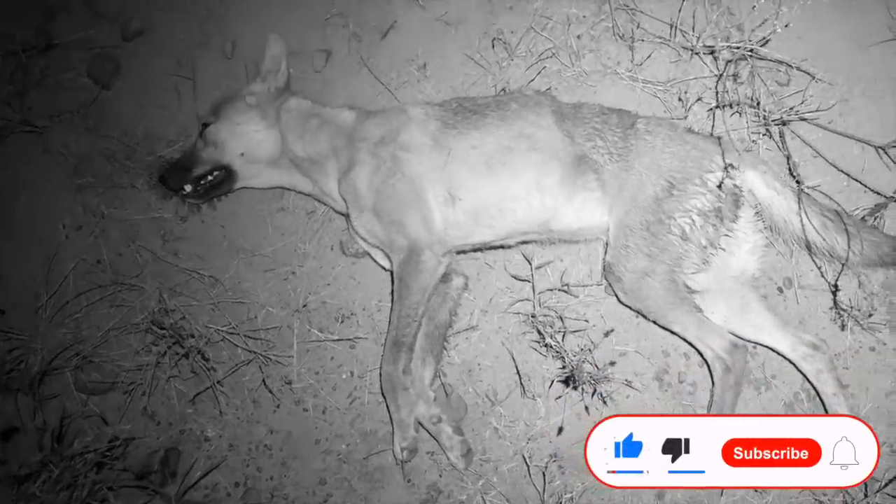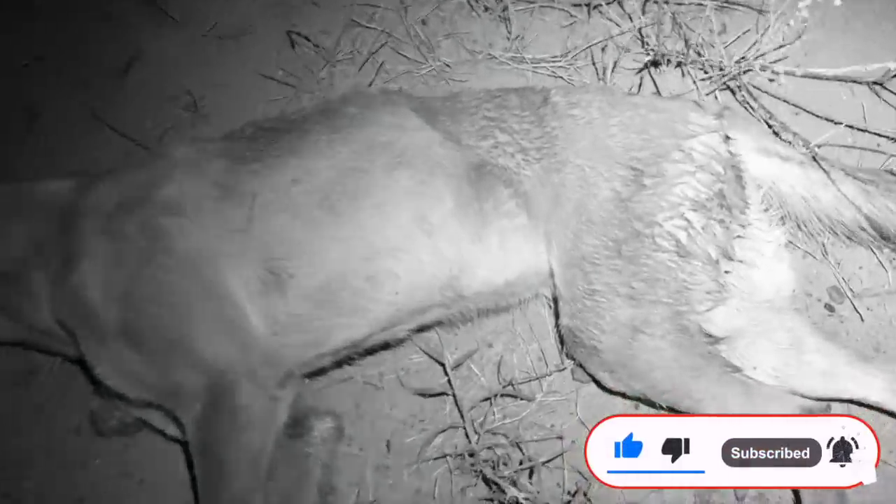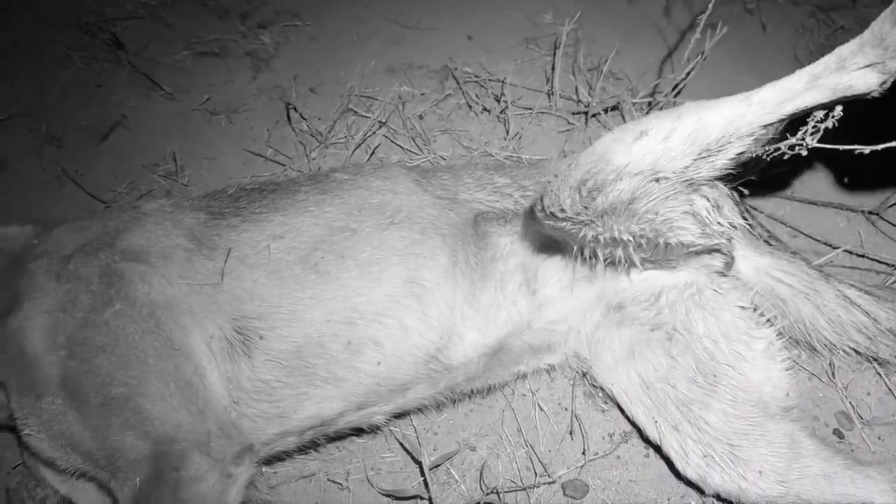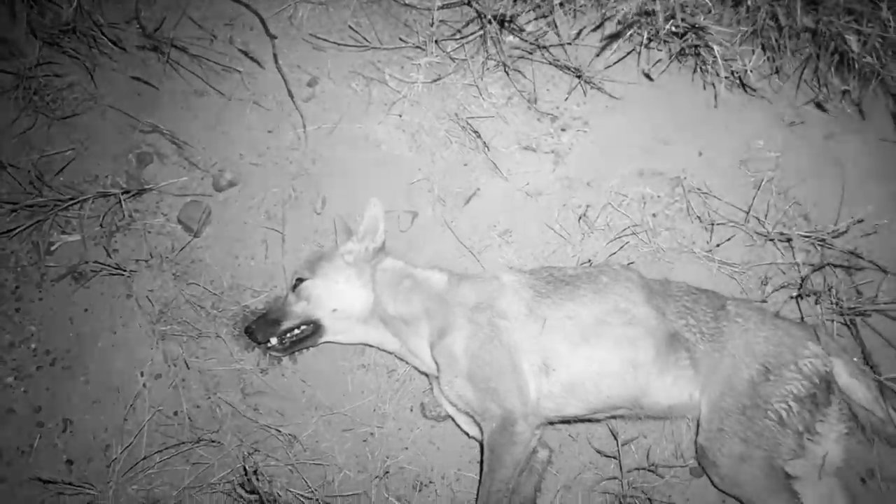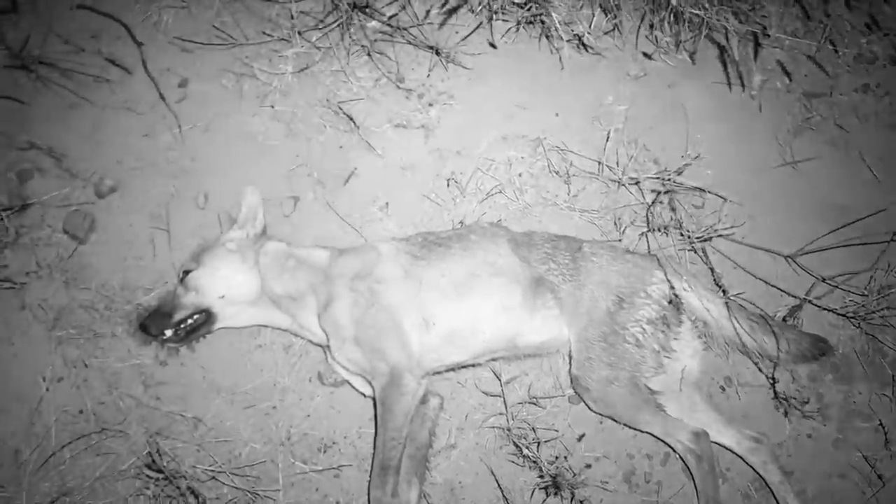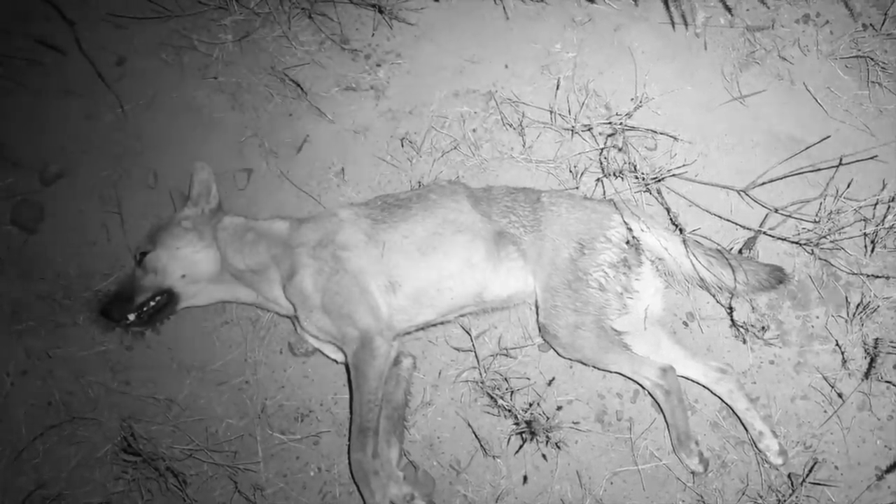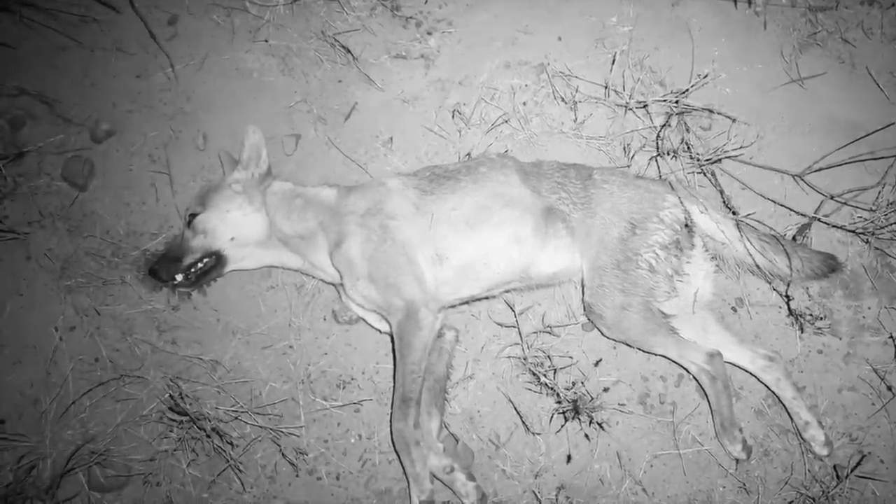Well, here's a bitch I just shot. She's not a real young dog either, but she might have been last year's pup. She's never had a litter though, but coming into mating season, it's a shame I missed the other one. I thought I did get the first one, but looking back in the footage, no, he took off, and whether I nicked him, I don't know. But anyway, good to get one. It's 2 for the night.